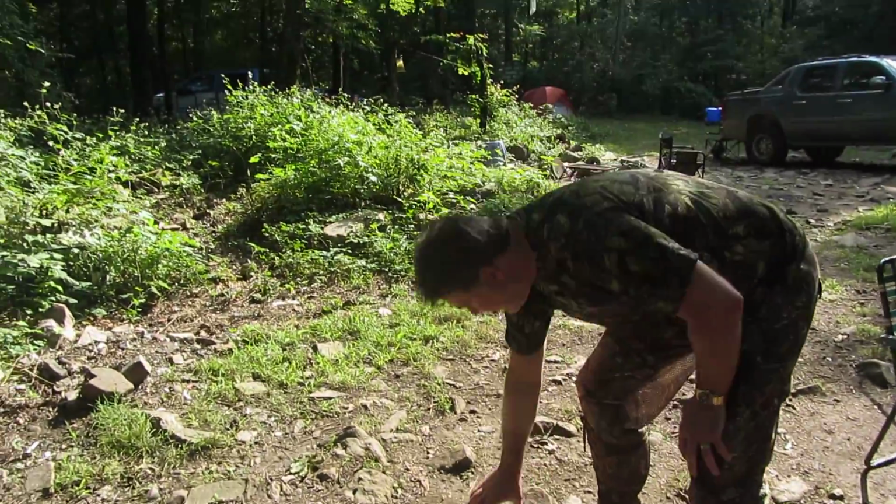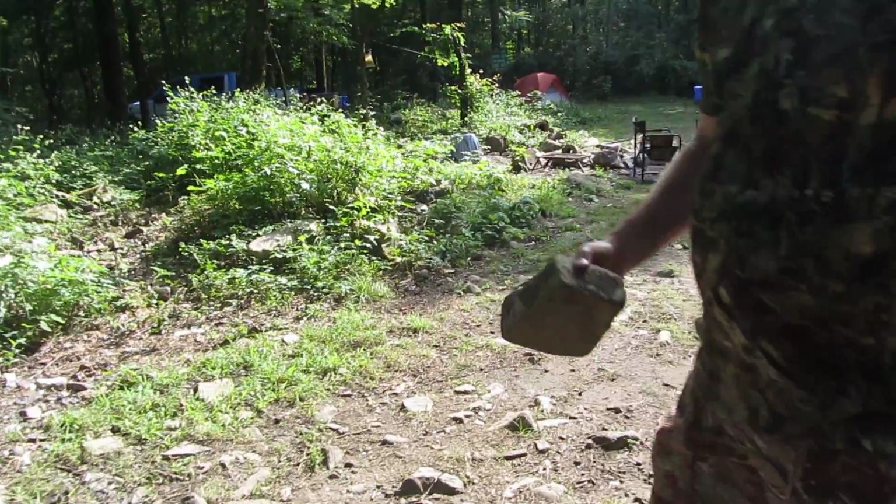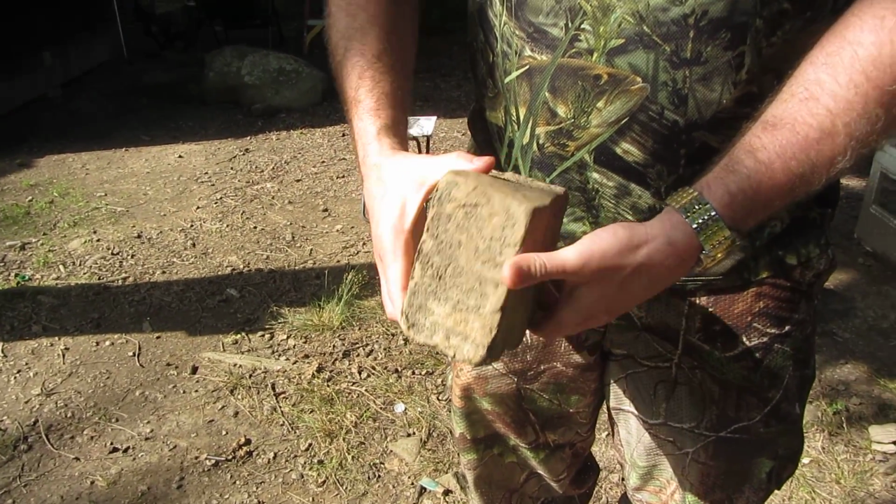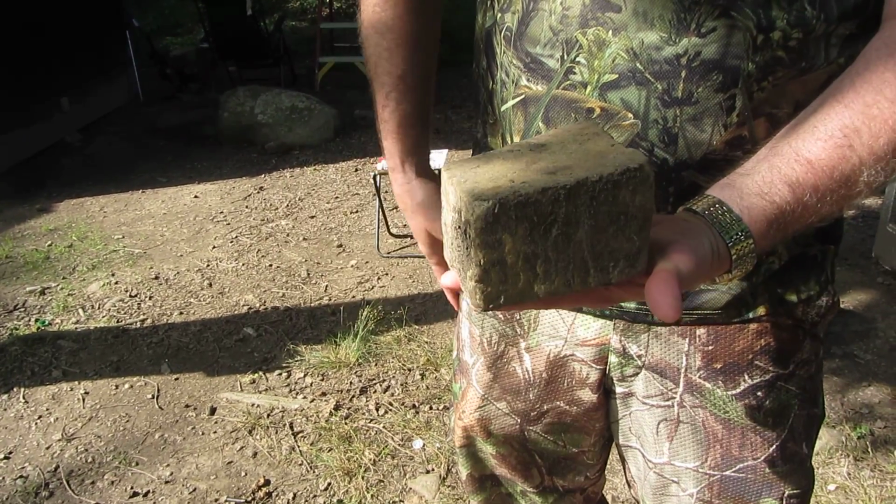So anyways, this is right in the middle, and I picked it up, and what I found interesting is it had been raining, and I don't know if you can see this, Alton. Yeah, the light's bad. But there's dirt all over all sides of it. It's been dug out. So it's been dug up.